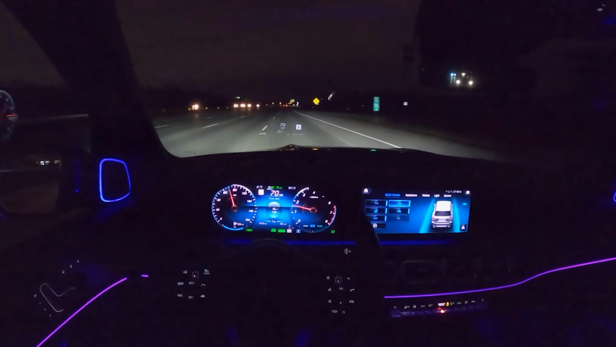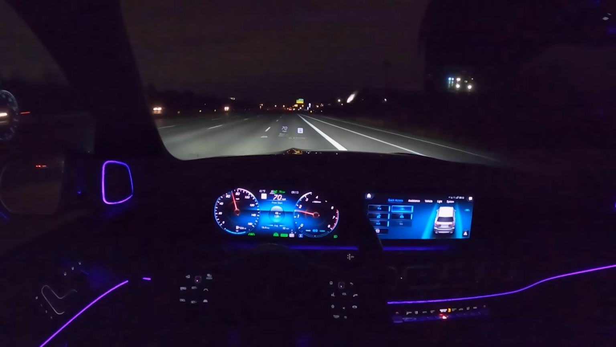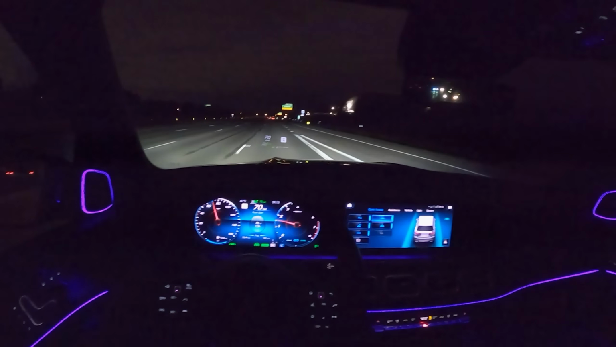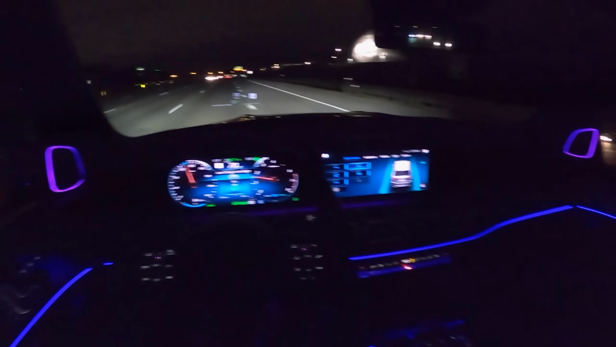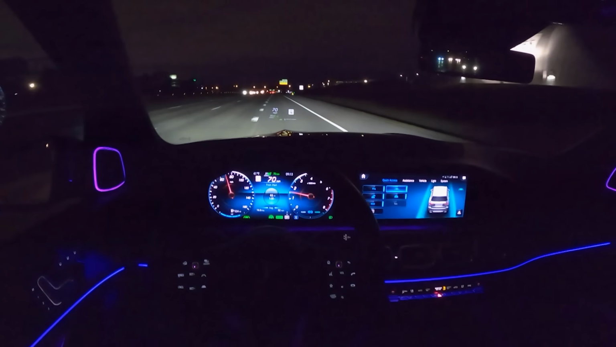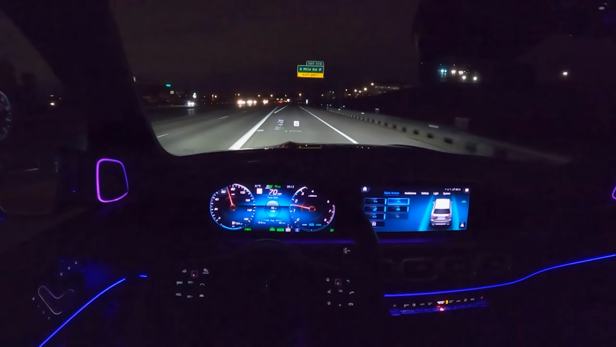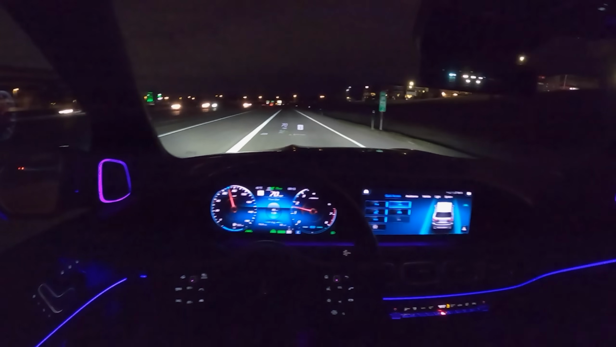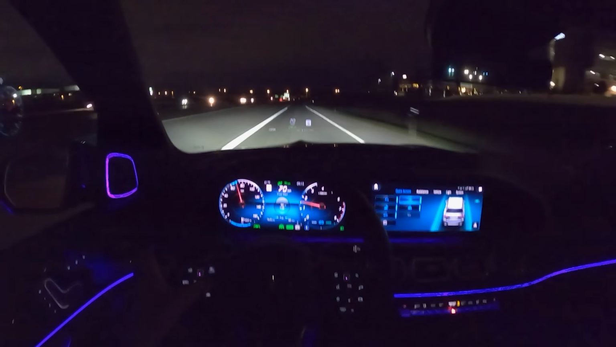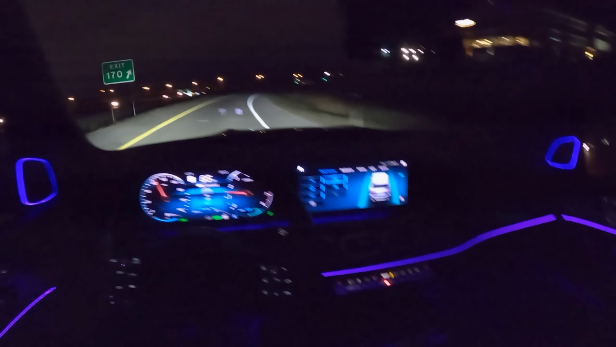You do have to kind of keep your wits about you when lanes split and merge and change. But there's even a feature here where you can just put your turn signal on and it'll automatically make a lane change to the right on its own. How cool is that? Pretty high tech, pretty awesome. It'll even navigate slight curves and of course come to a complete stop and go. Pretty impressive.